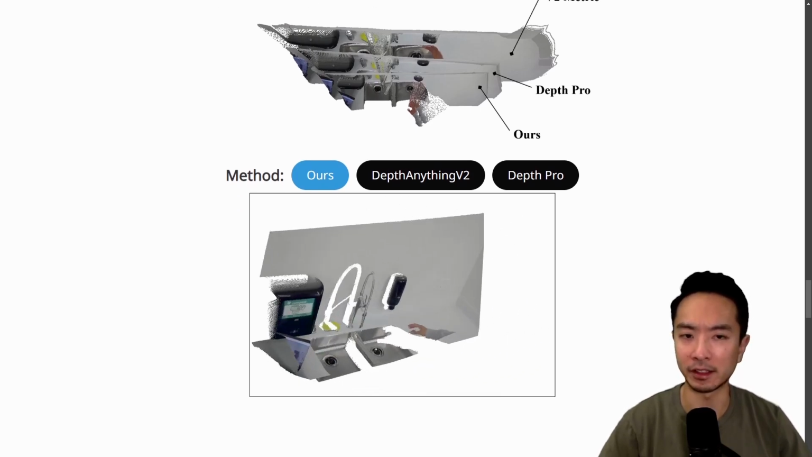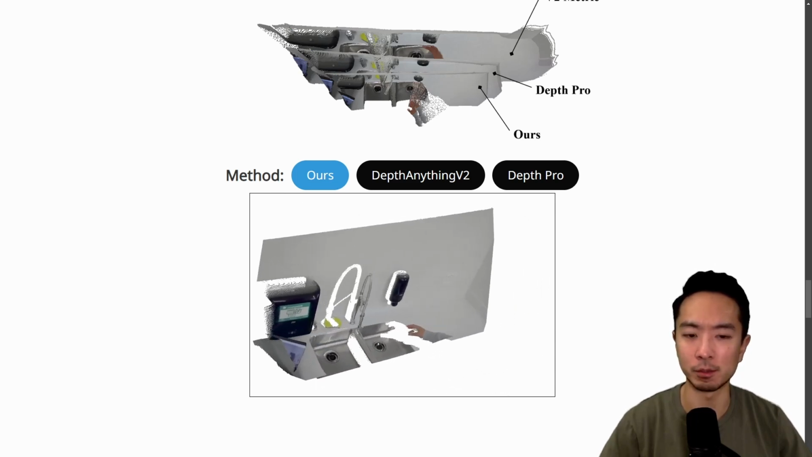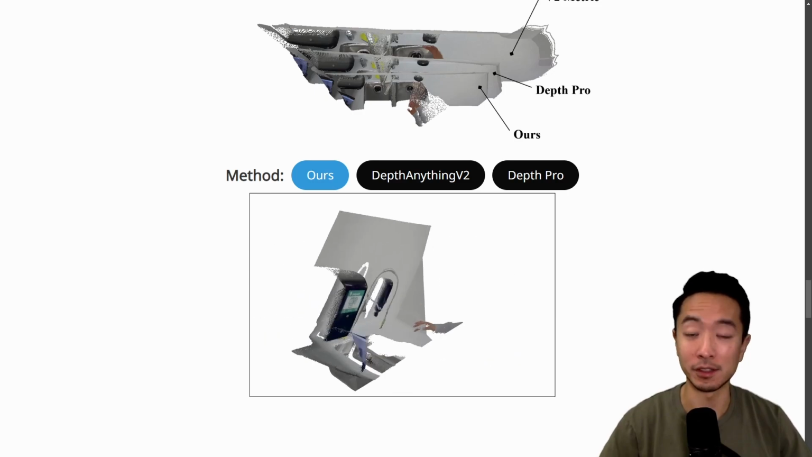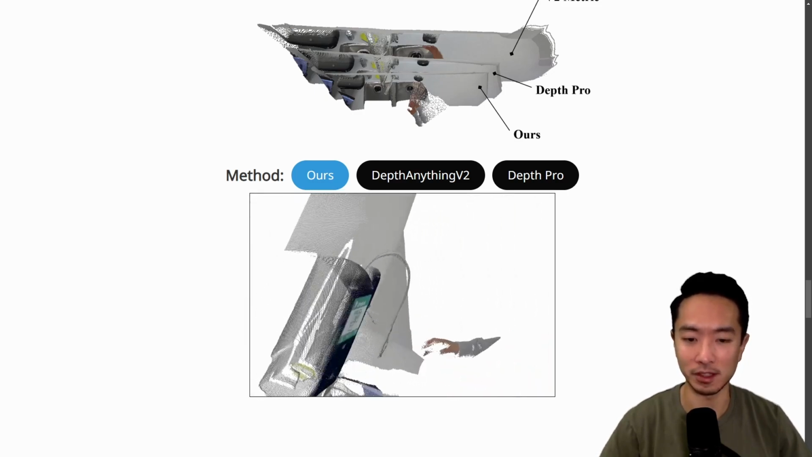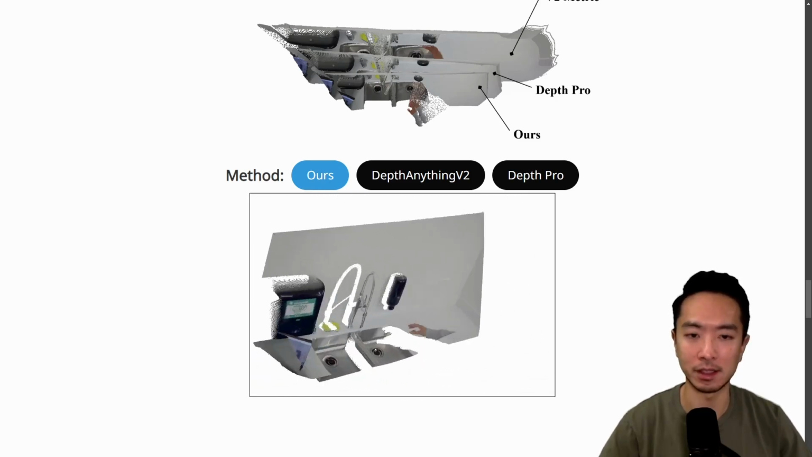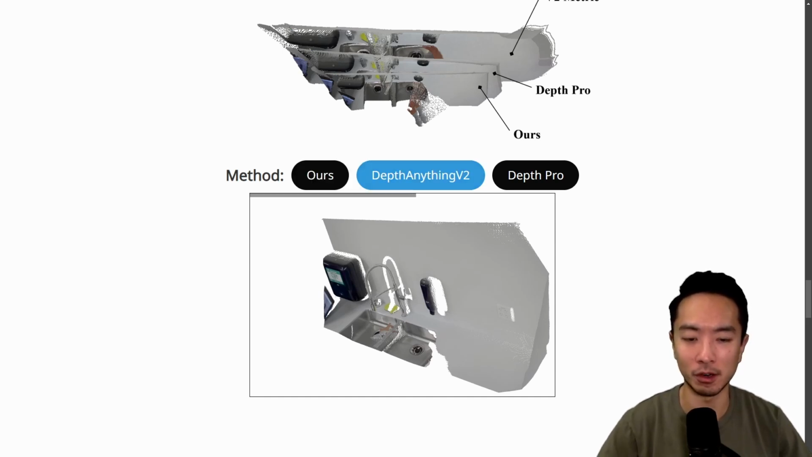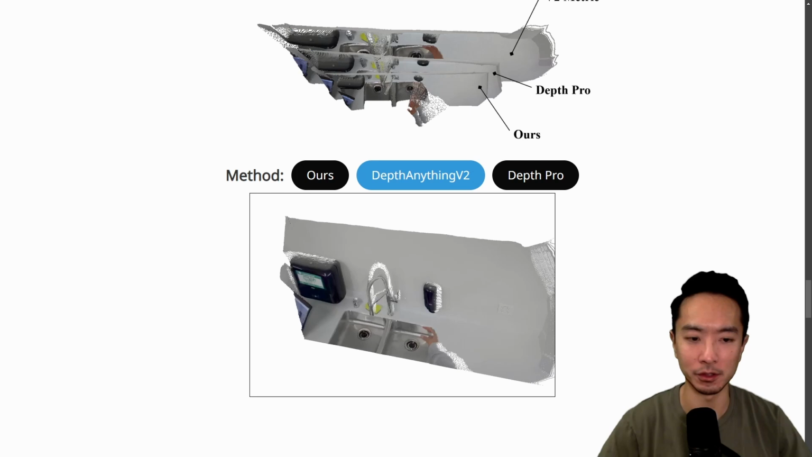And another thing I like to point out is that not only is this point cloud very accurate, but one thing that's specifically hard is that they're looking at a shiny surface as well. So as you guys have played with point clouds and depth maps with shiny reflective surfaces, you know how hard that can be. So here you can see Depth Anything V2.